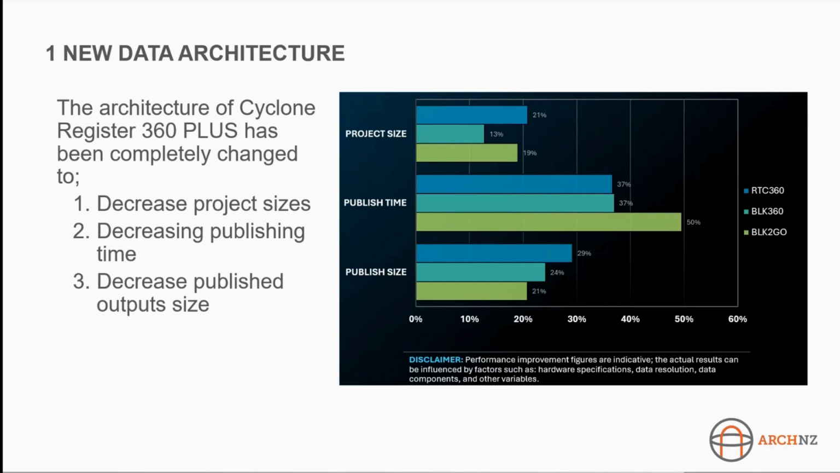With this update, they have decreased project sizes quite drastically. They've decreased the publishing times and they've decreased the published output sizes. So you're looking at faster writing speeds and more compression of the data. It does depend which device you're talking about when it comes to how successful these decreases are. For the BLK2GO, for instance, you can expect a 50% faster publishing time, which is pretty huge.